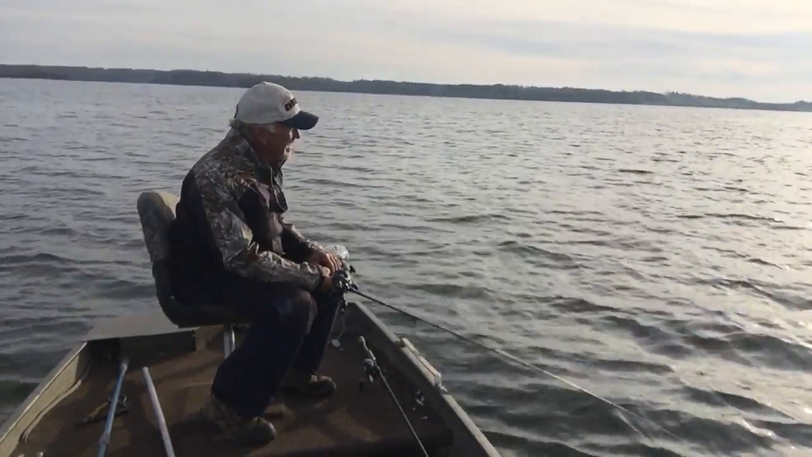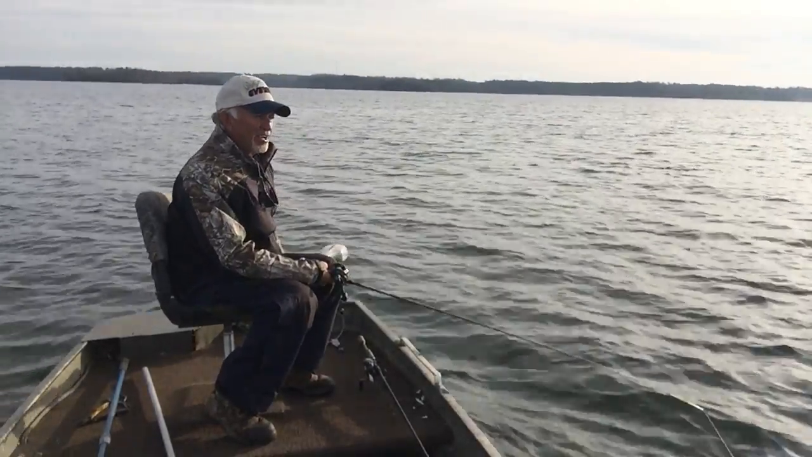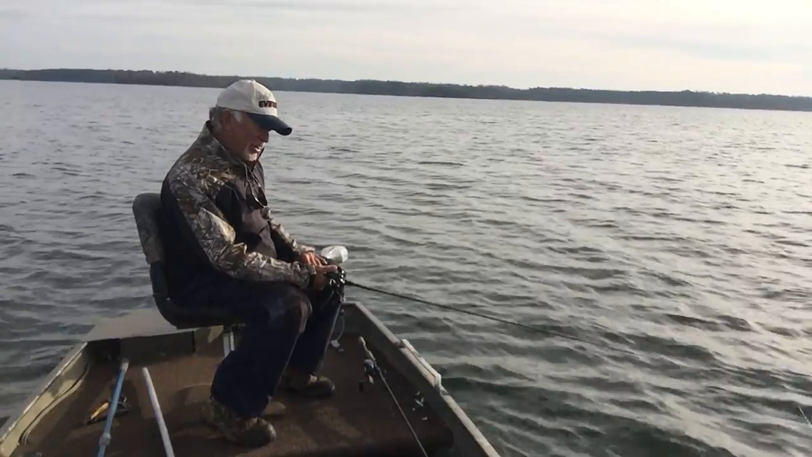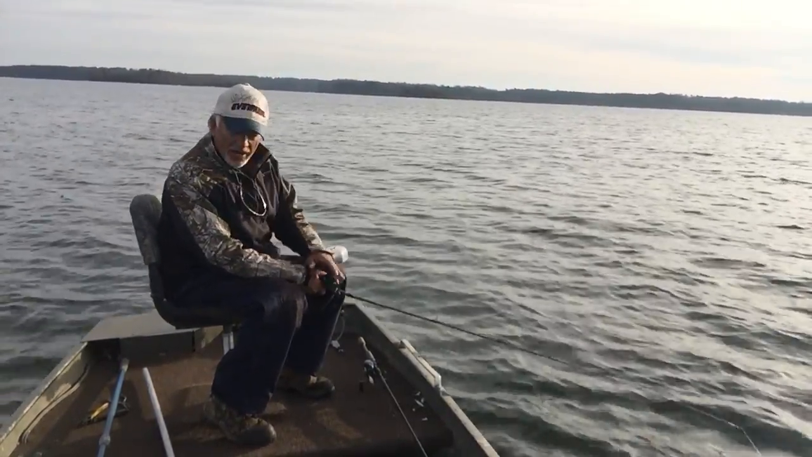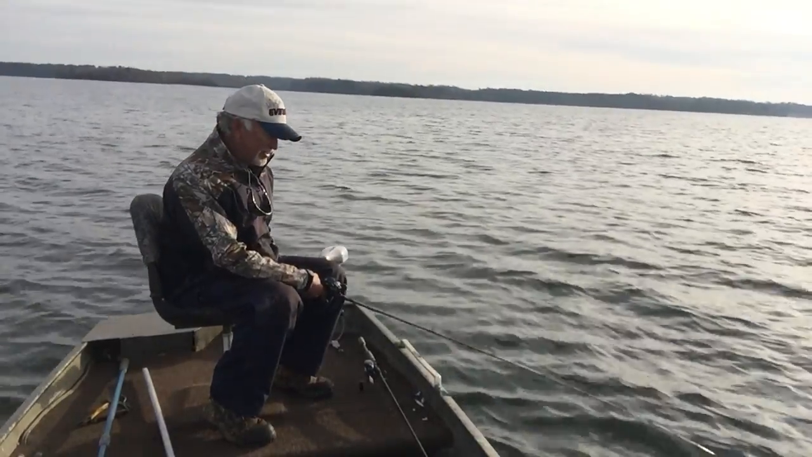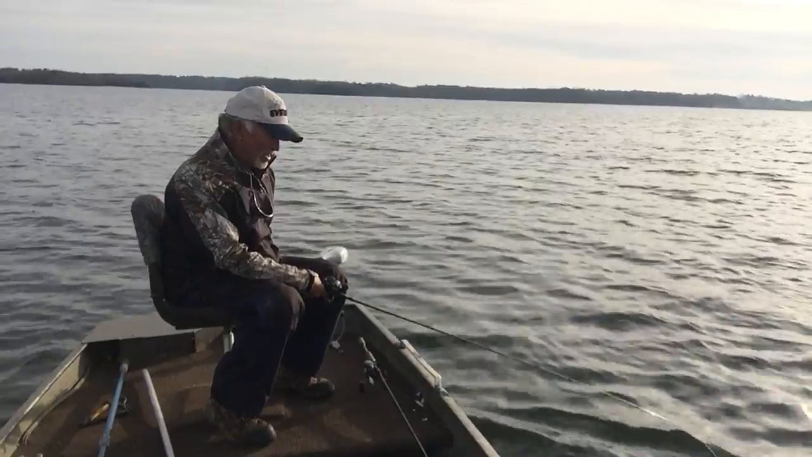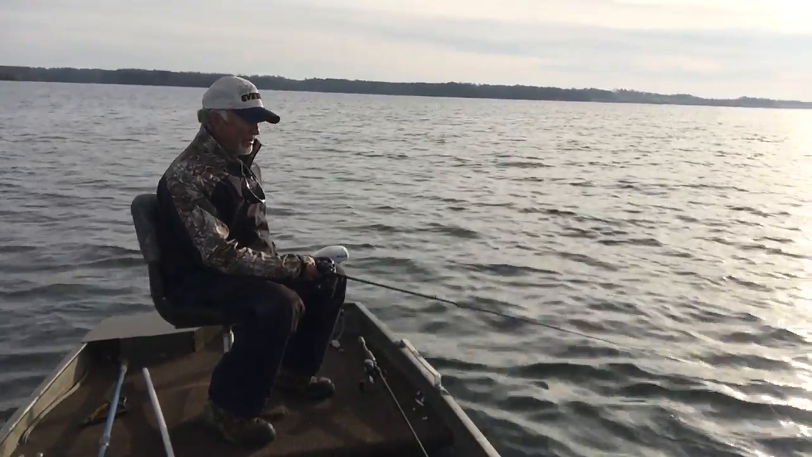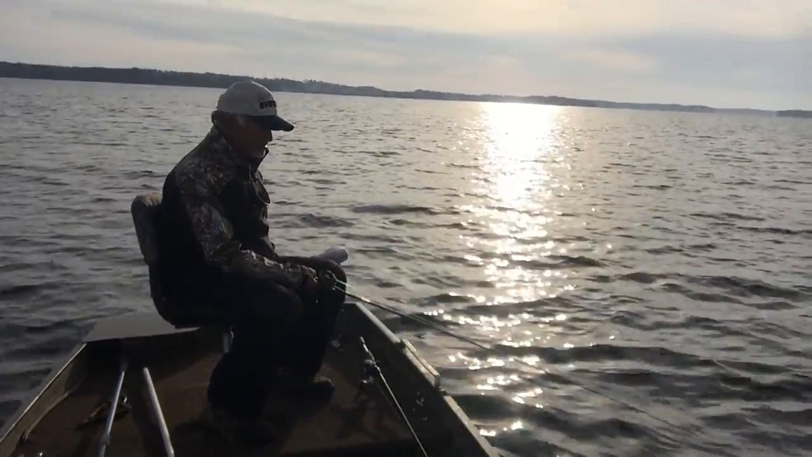Boy, that sun's bright. I hate this, when the wind comes from the east like this, I got to hold the boat right into the sun, and it's going to be glaring on the camera. I hate that, but there's not a whole lot I can do about it because I got to hold against the wind. I'd like to be making circles, just constant circles.